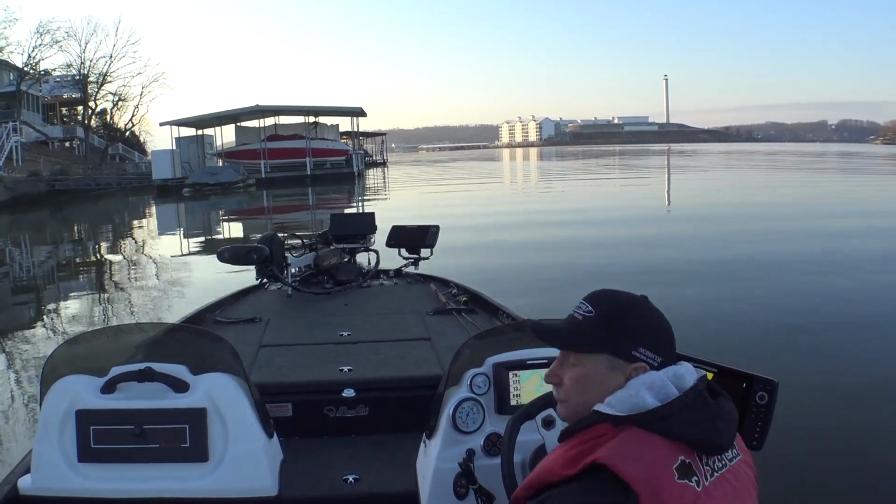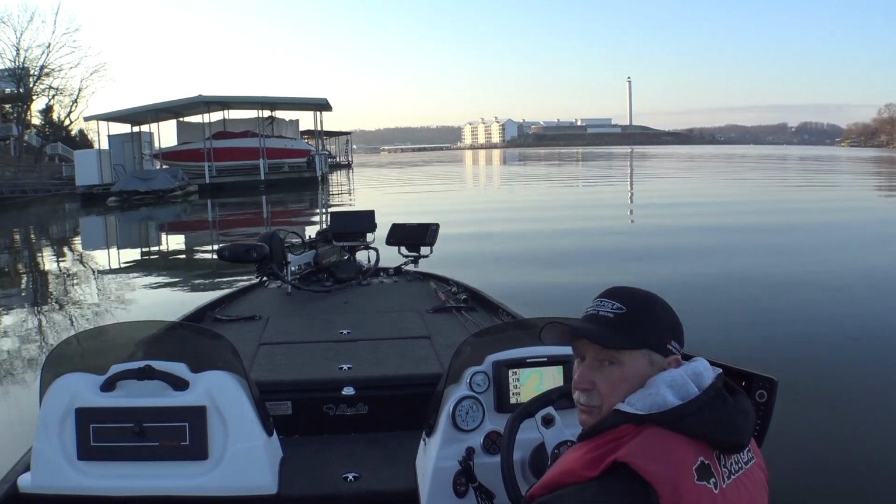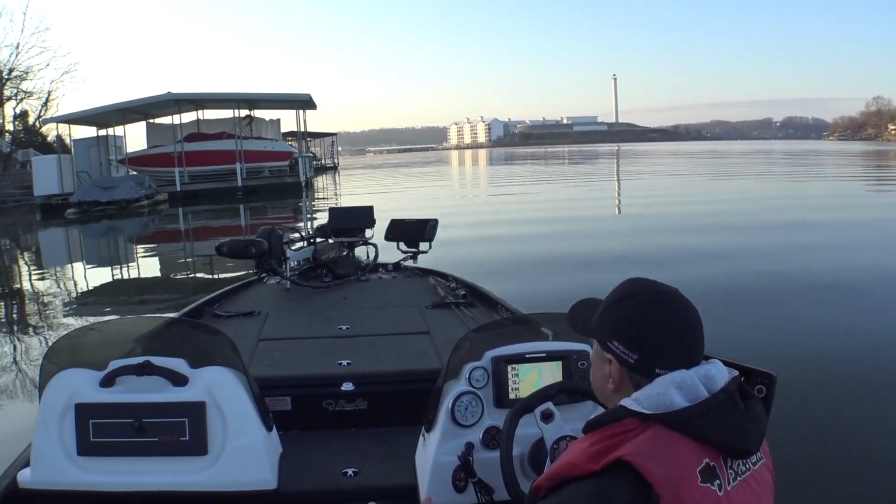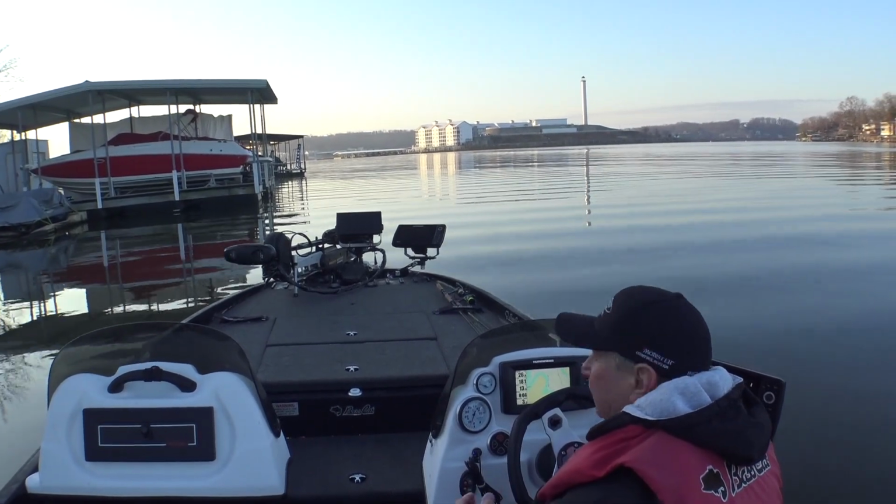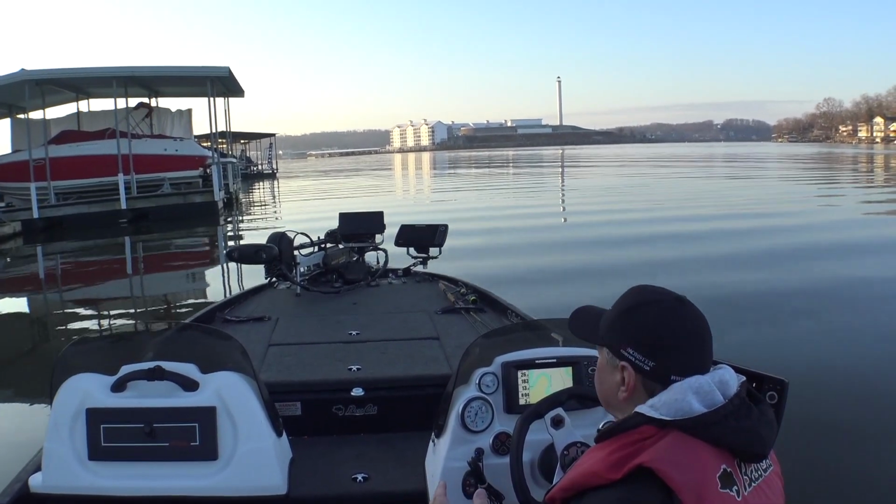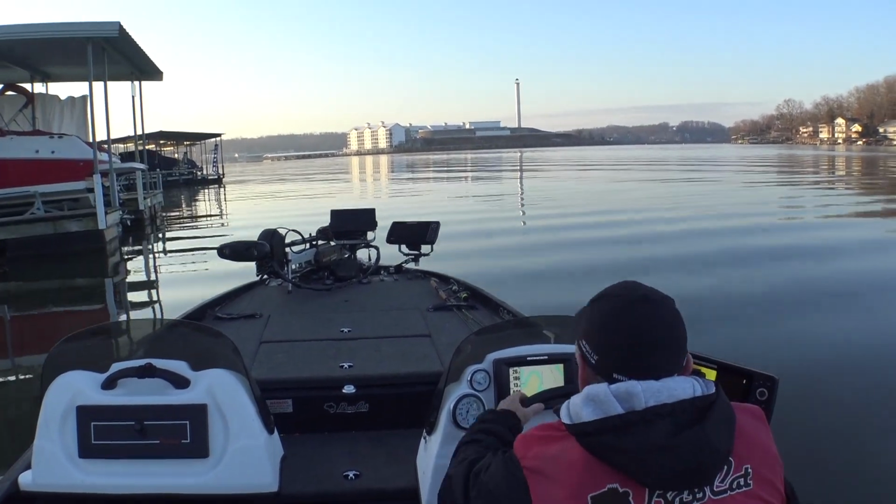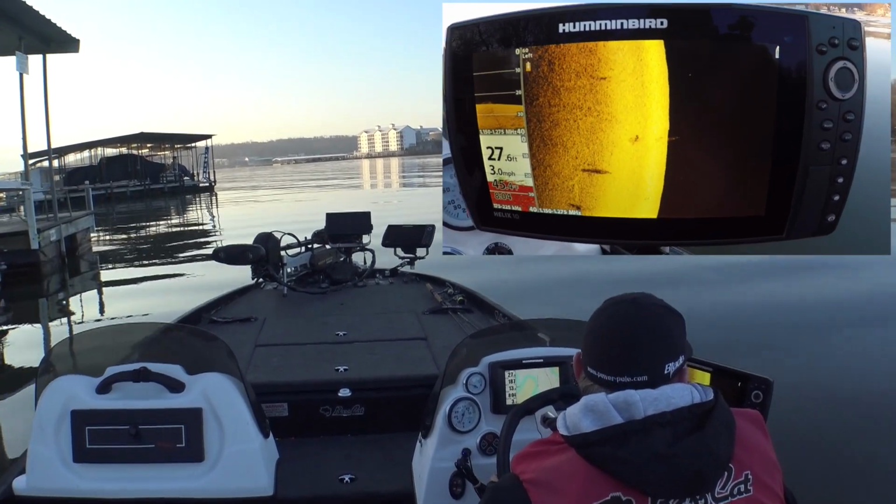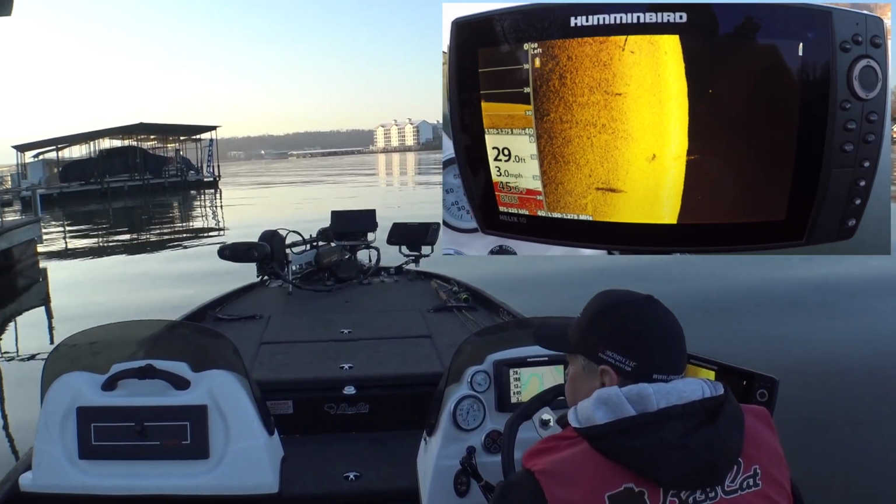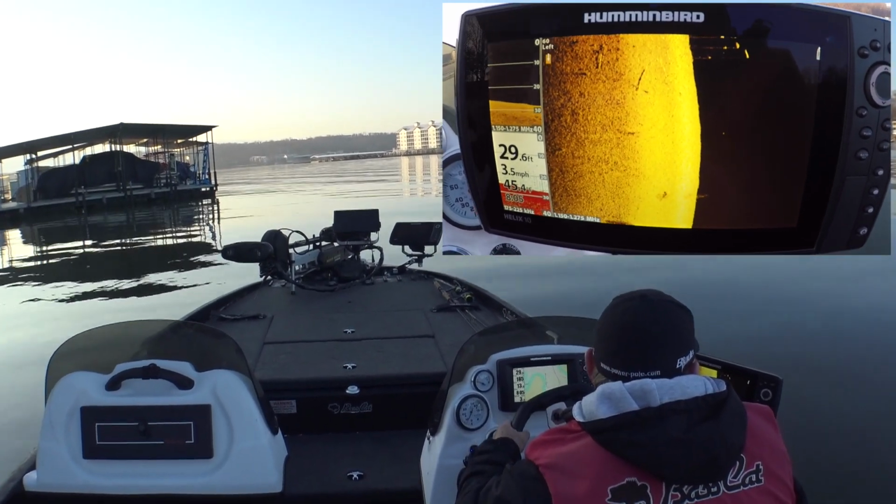Okay, here we go. I've pulled in on a row of docks I want to check. We're in 28 feet of water. These are pretty close to the main lake. They're out on a secondary point. I found fish on docks with deeper water, so I'll show you here. I've got my scan set on the left side because all these docks, of course, are on the left side. So we'll just start going along here and see if we can find any fish.